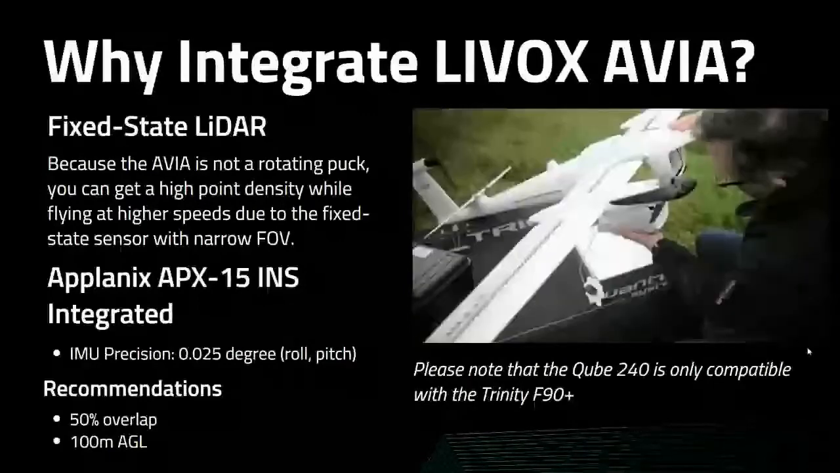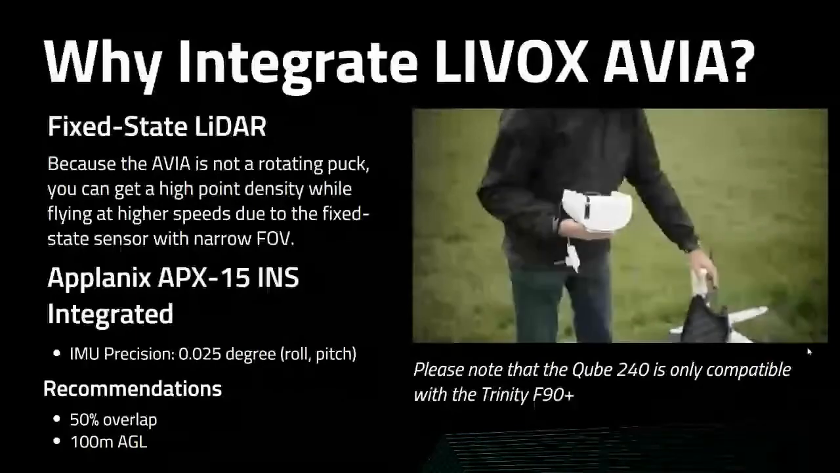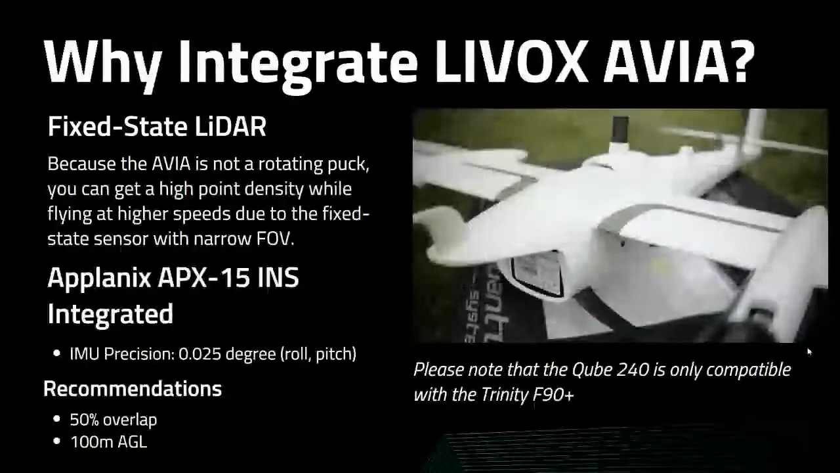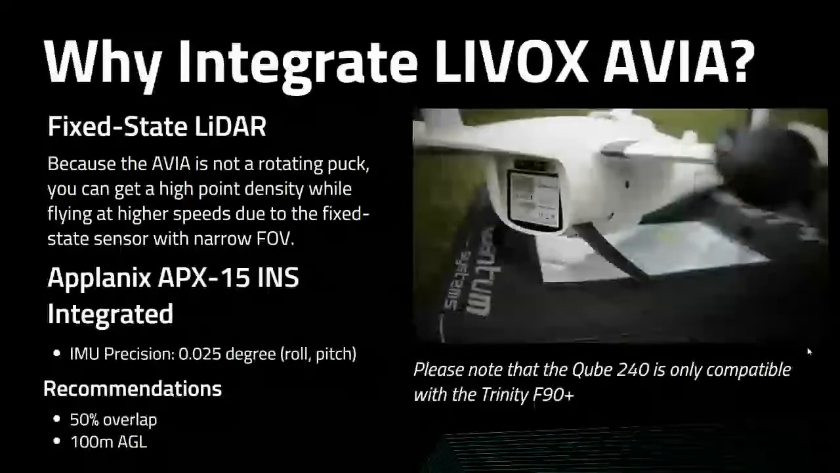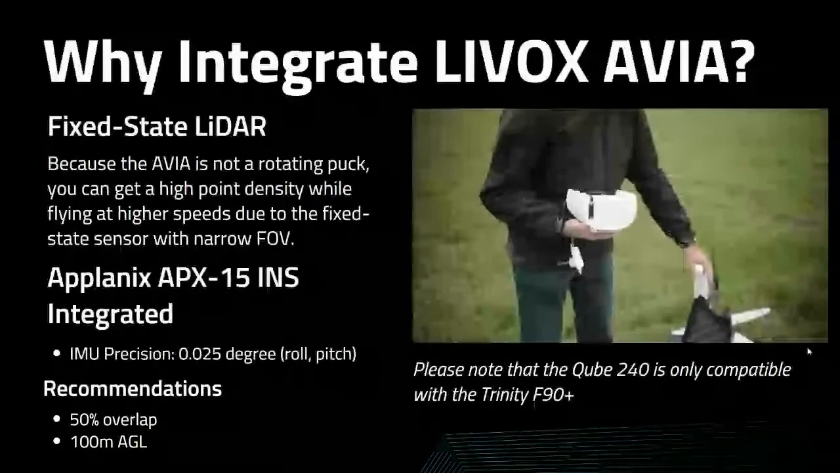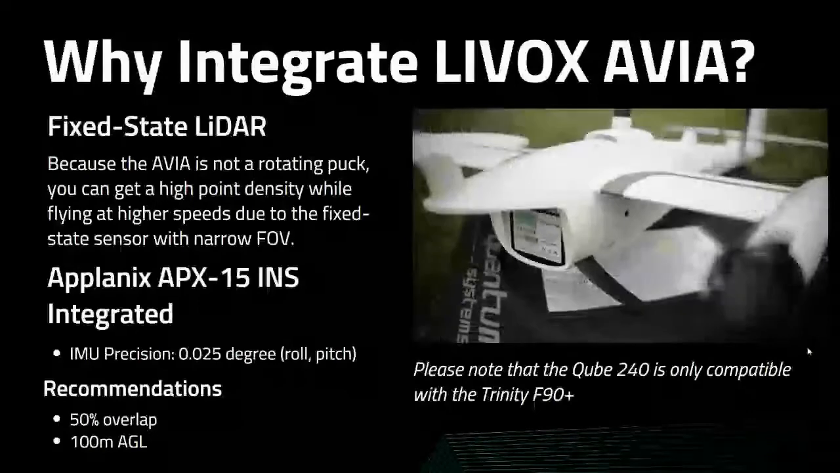So again, we have the Applanix APX15 INS integrated. That's a Trimble company with a really high IMU precision. And with it, we really recommend about a 50% overlap and 100-meter AGL. Now, we do have customers who can cut that overlap down to 40 or 30, really depending on what you want your point density to be and what your terrain is. But we recommend 50 as a standard.